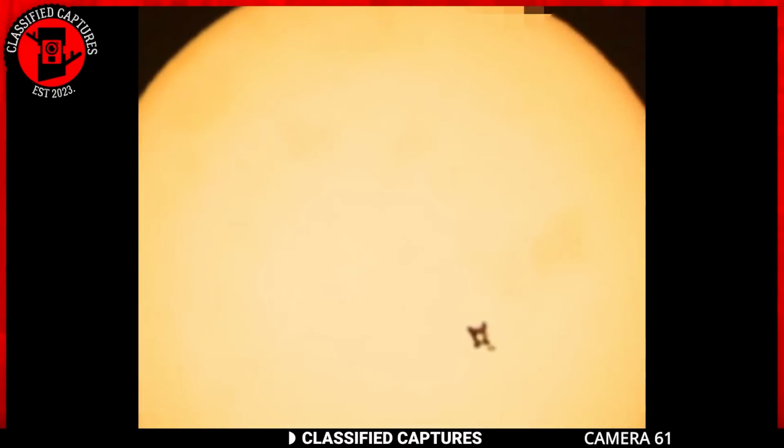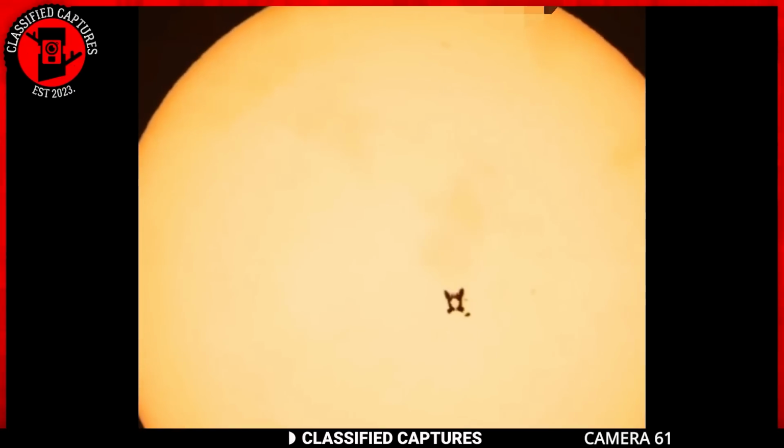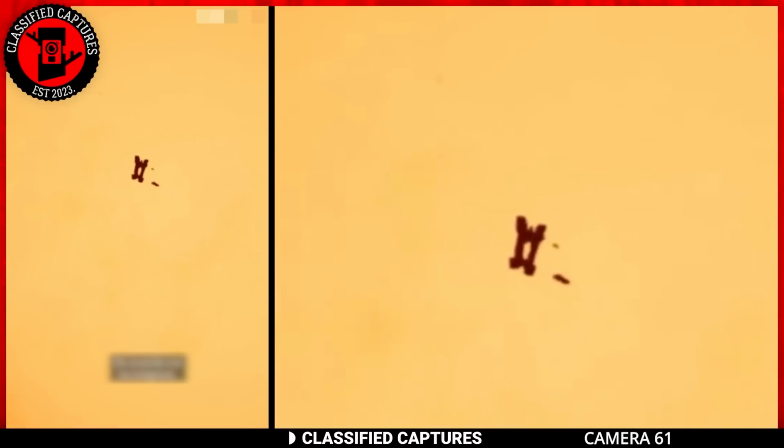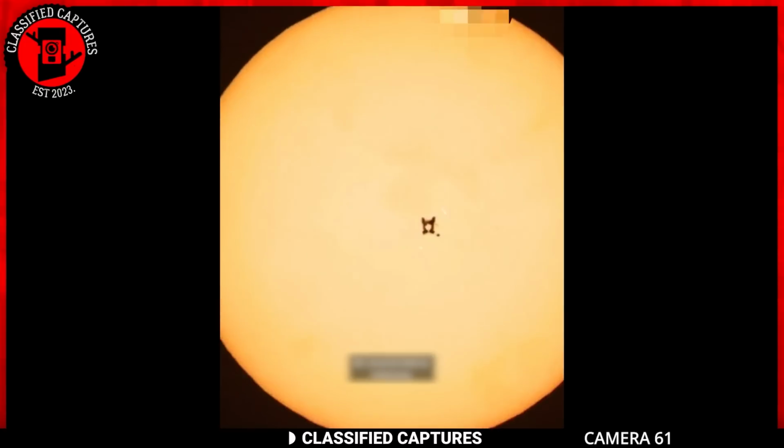Given the amateur status of the astronomer, it's possible that this could be a natural phenomenon, a man-made object, or even an optical illusion. However, the size and shape of the object raises intriguing questions. Could it be a piece of space debris, a shadow cast by a lunar feature, or something entirely different? I guess we'll never know.